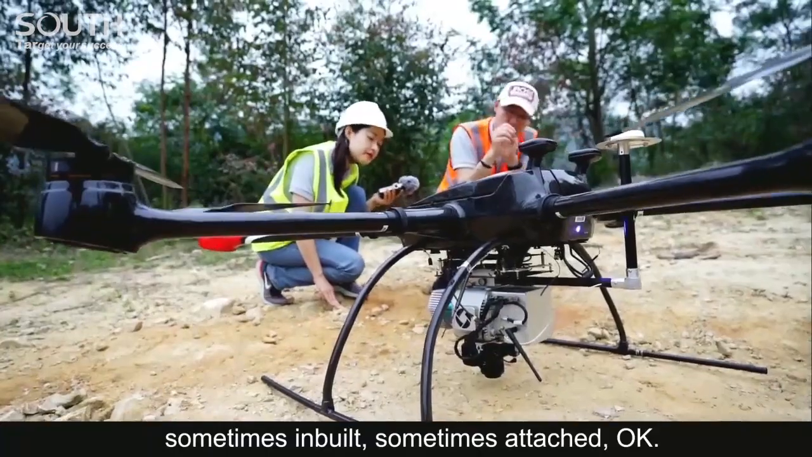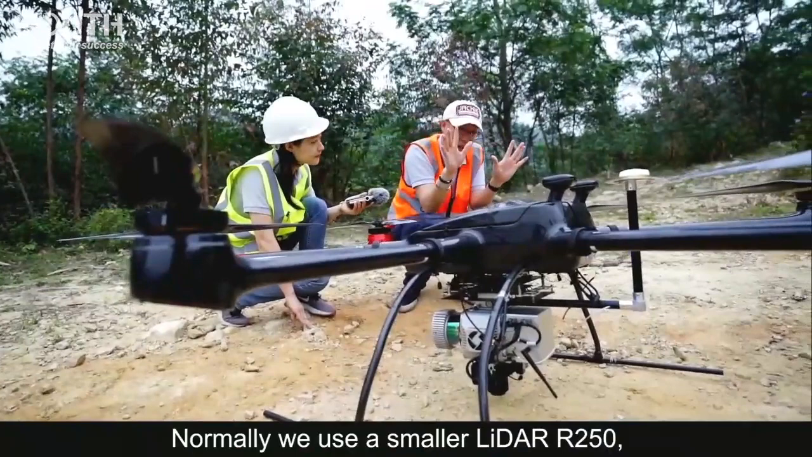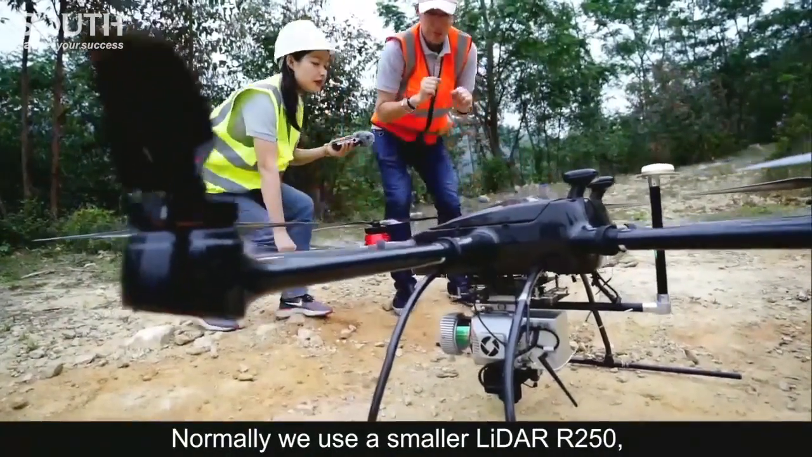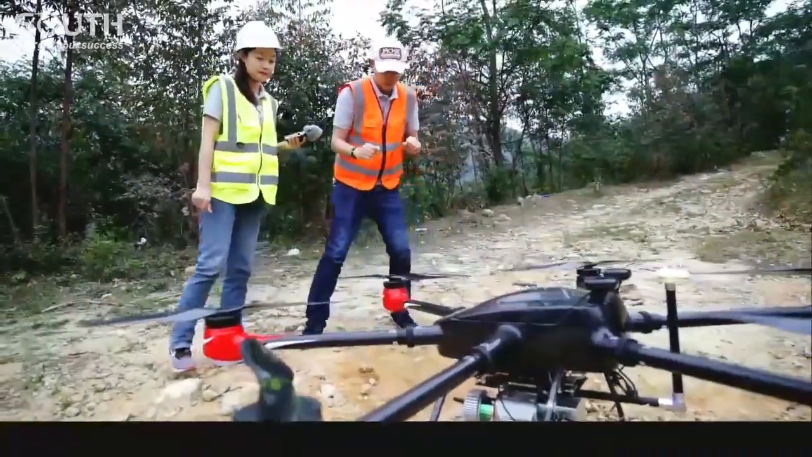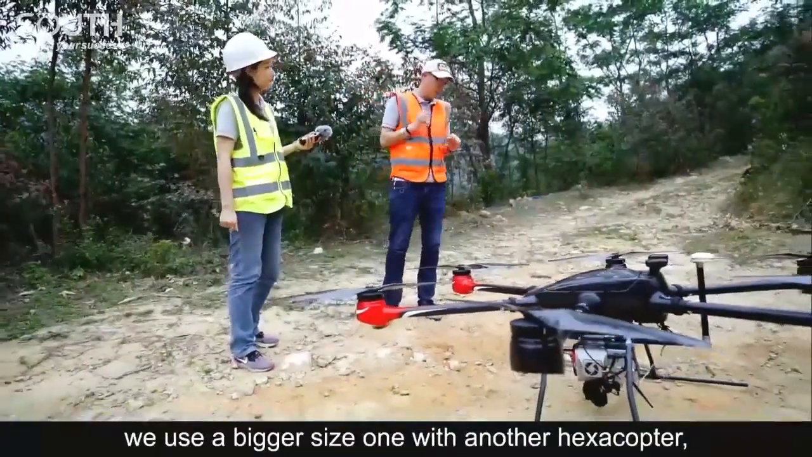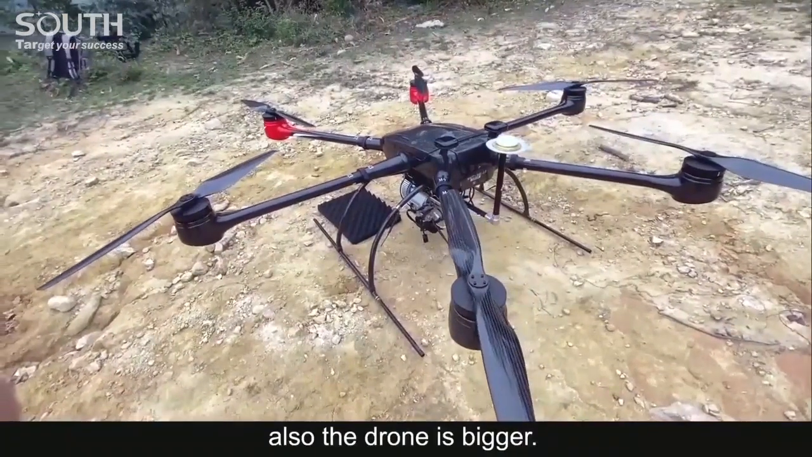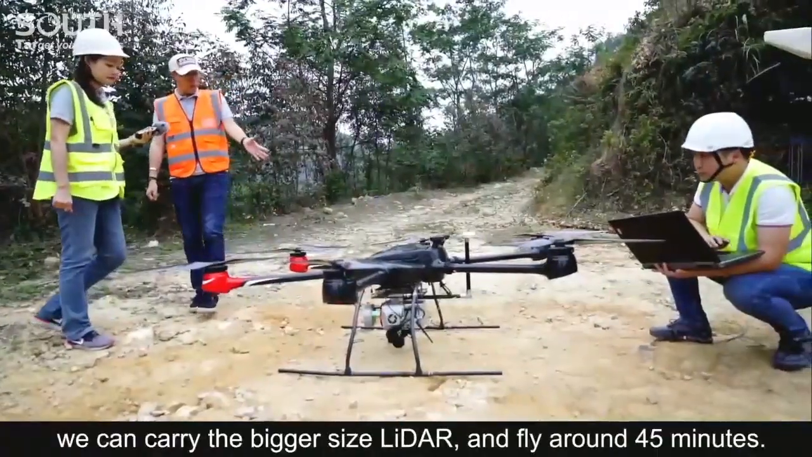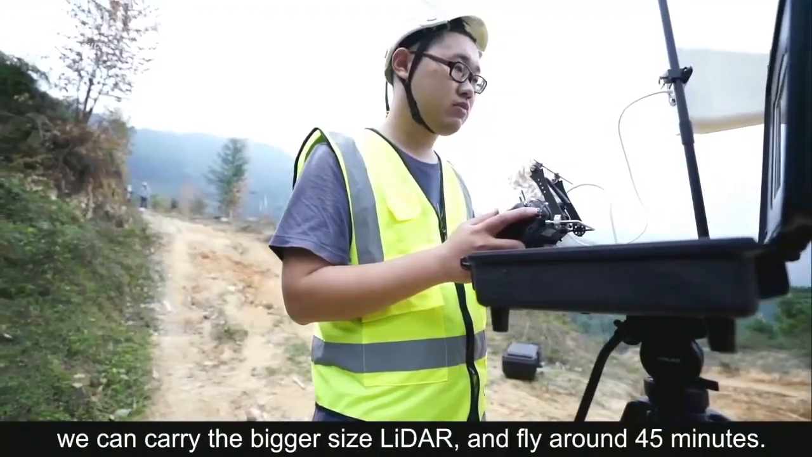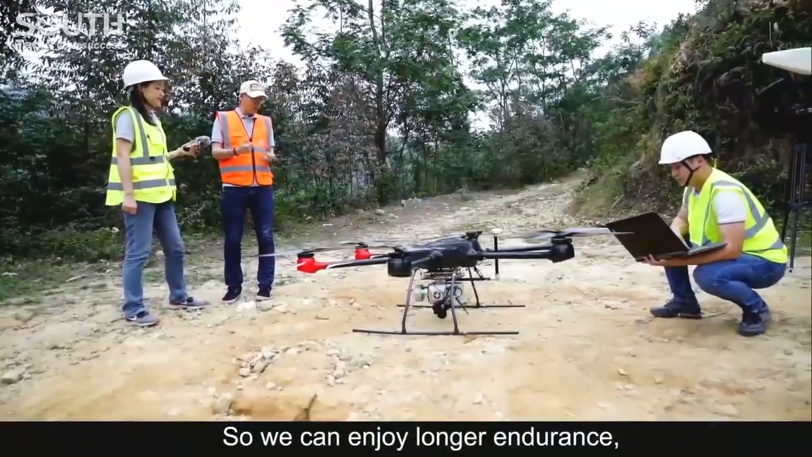Normally we use a smaller LiDAR, R250. But this time we use the bigger size one with another hexacopter. Also, the drone is bigger, right? With this drone, we can carry the bigger size LiDAR and fly around 45 minutes. Oh, excellent. So we can enjoy longer endurance, bigger coverage, and higher efficiency.